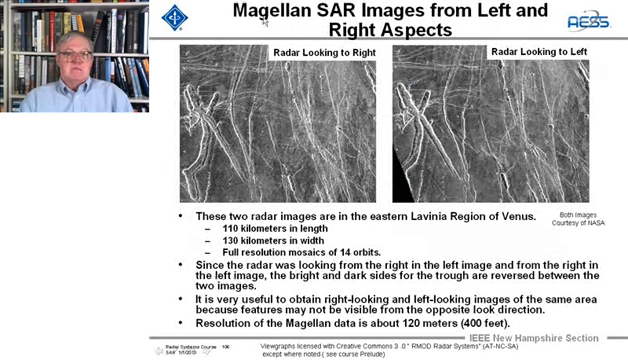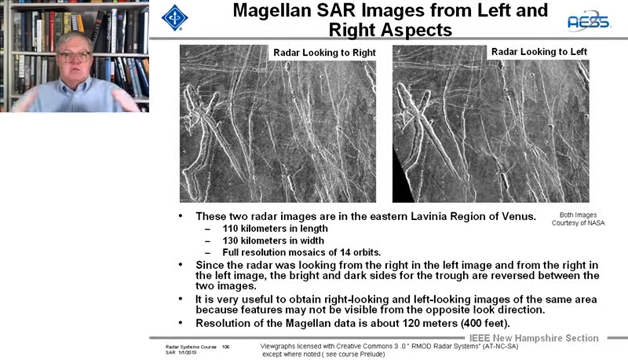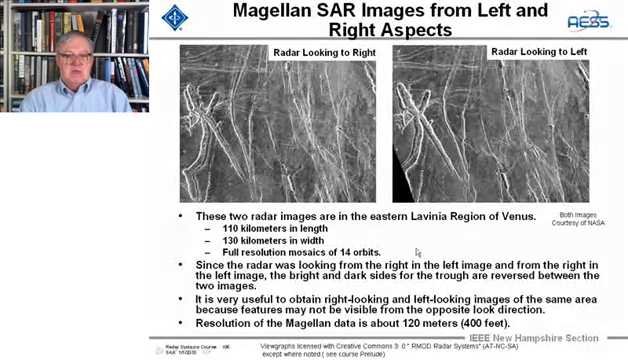And now we see Magellan images from the left and from the right, and this allows you to get a perspective when the sun is looking one way and the other, so that you can get some stereo aspect. In this case, we're looking at troughs in the Lavina region of Venus.